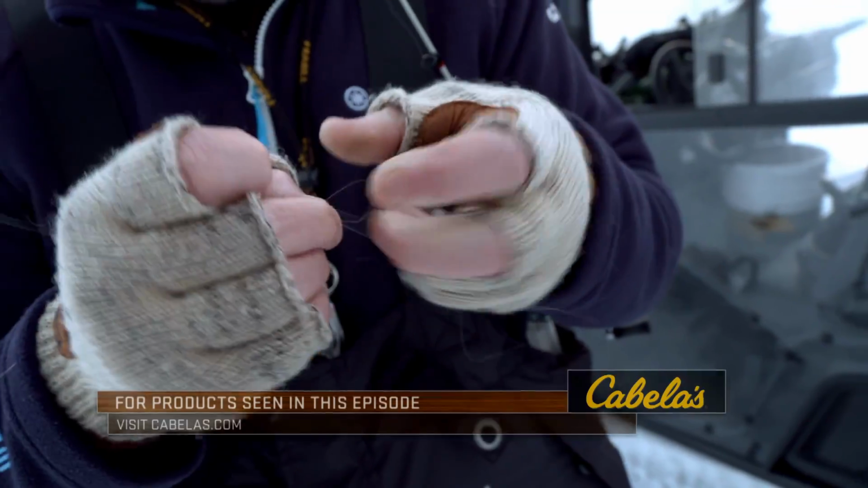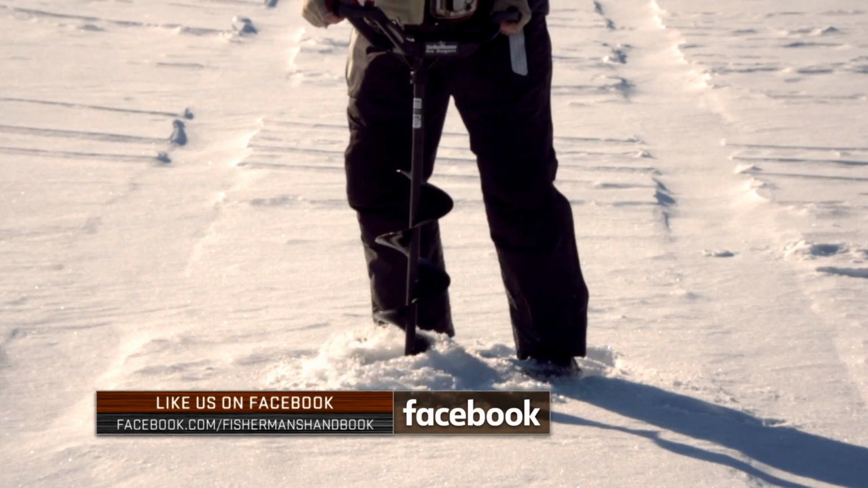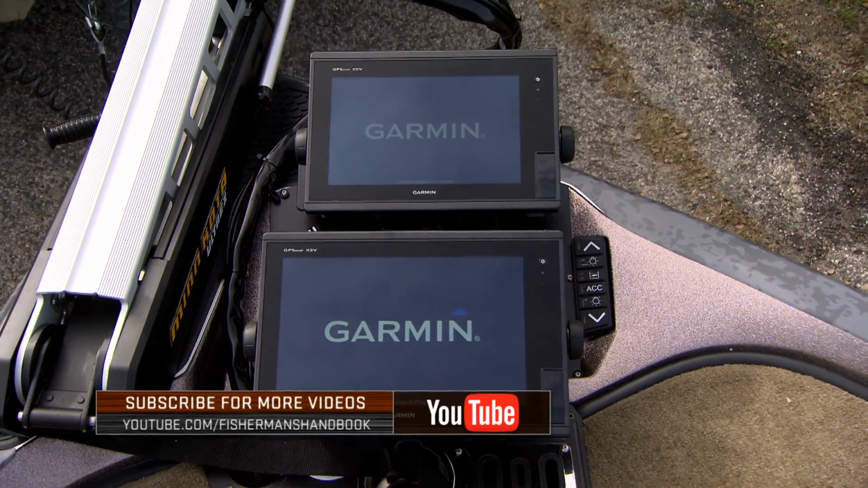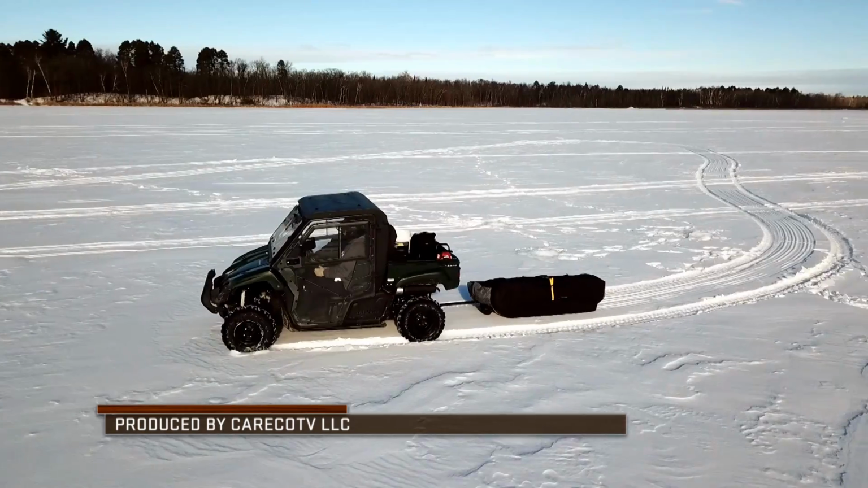This is by far and away the smallest bait I've ever tied on in my life. I never thought I'd say Wade Middleton and ice fisherman in the same sentence.